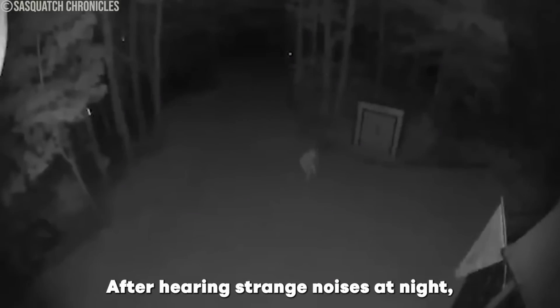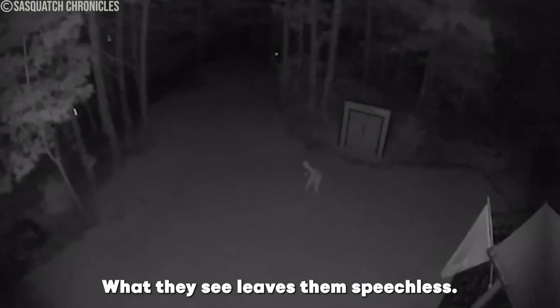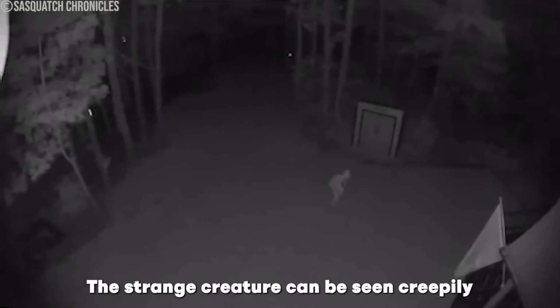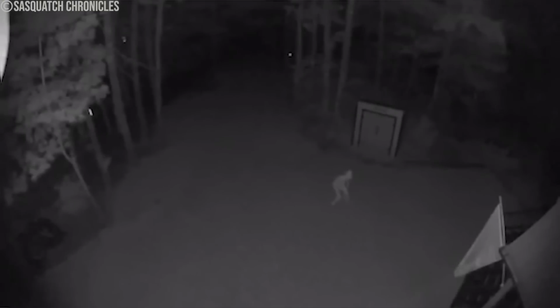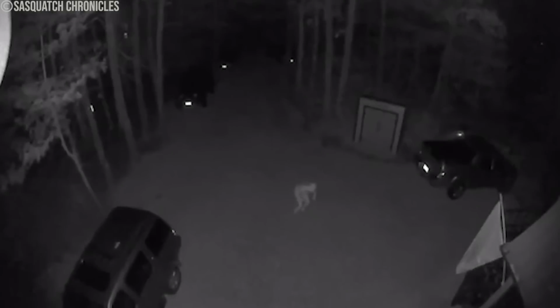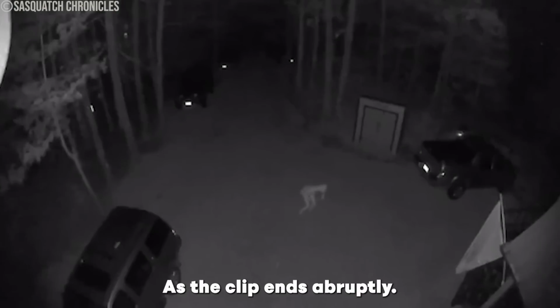After hearing strange noises at night, these campers decide to review the trail camera footage. What they see leaves them speechless. The strange creature can be seen creepily walking alone in the dark. It appears to be searching for something, making things even more dangerous. Unfortunately, what happens next remains unknown as the clip ends abruptly.